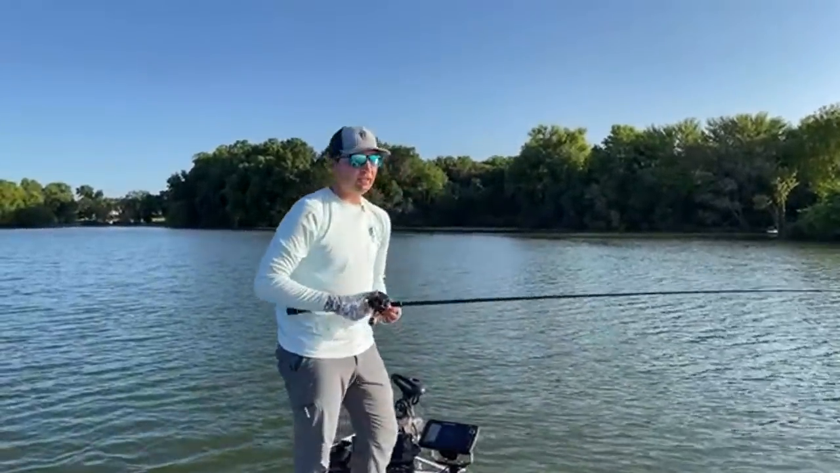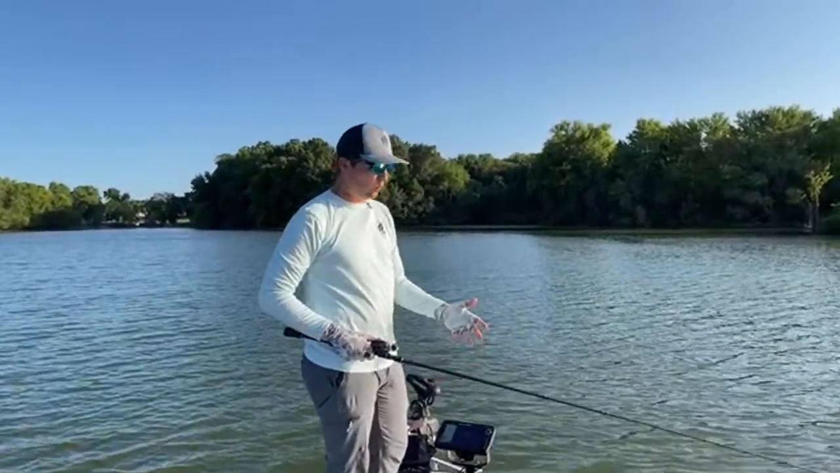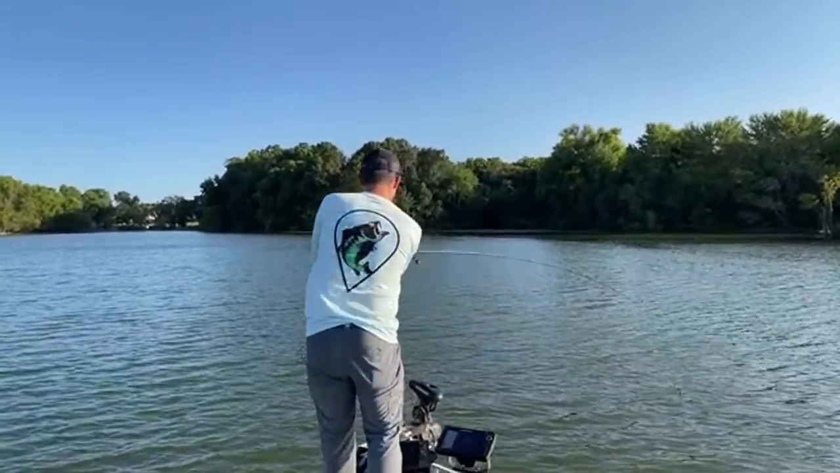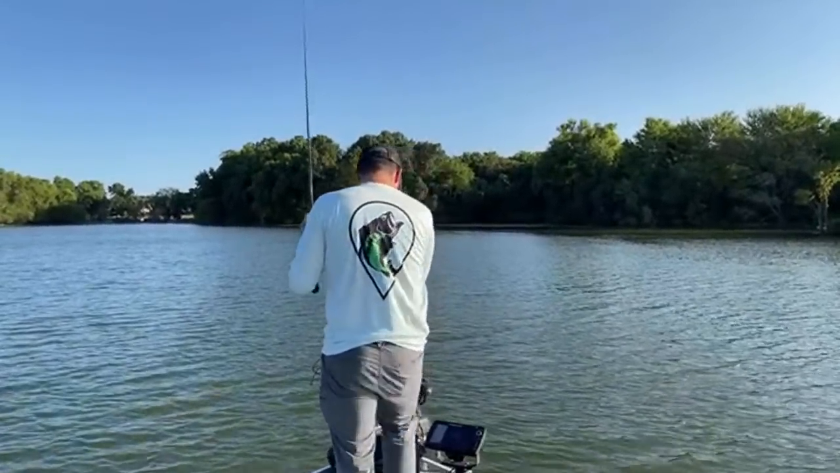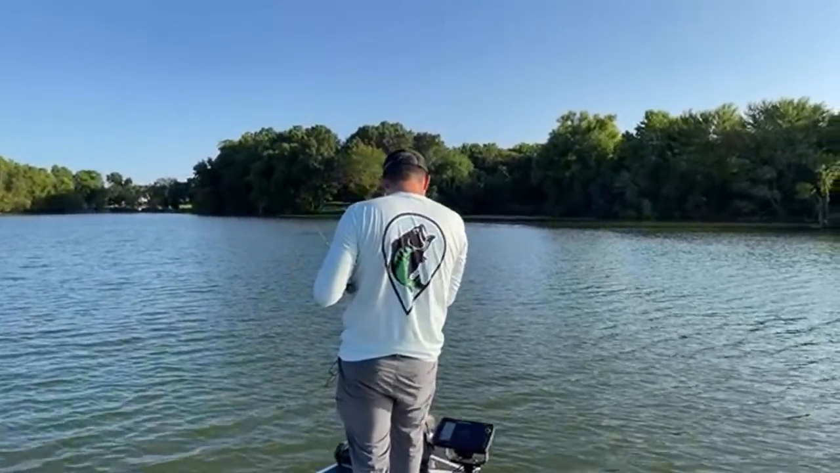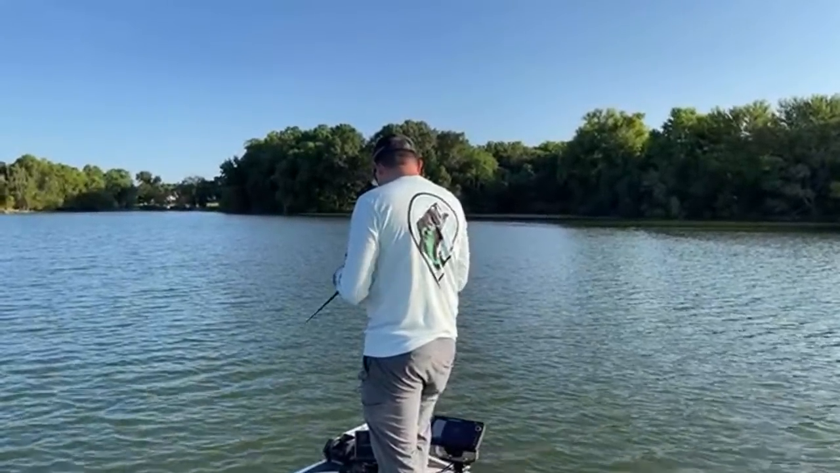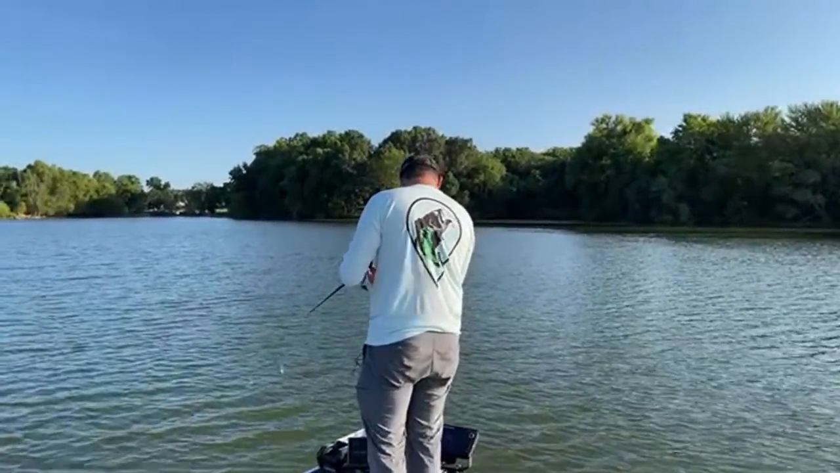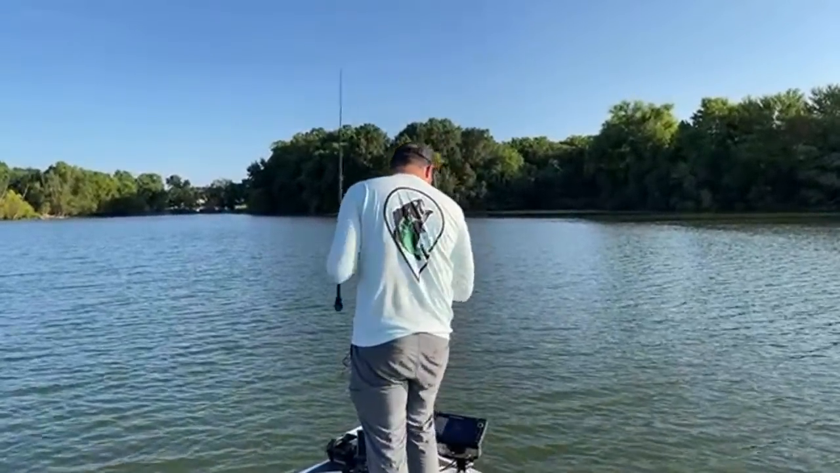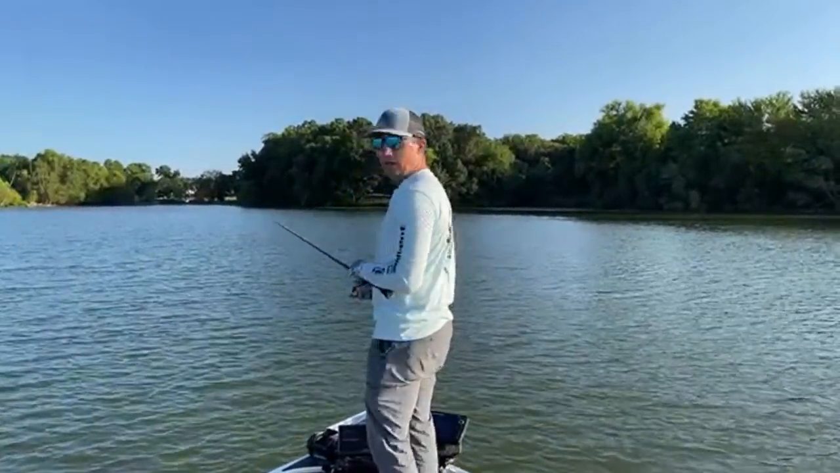A lot of times if you see baitfish getting chased by fish on your live scope, 95% of the time they're not worth casting at. I normally make a couple casts just to see if I can get one to fire, but most of the time, instead of worrying about trying to fish the baitfish, you want to find the hard cover nearby. So right now, I have a big brush pile over here, and I'm gonna throw a 10-inch worm up in there and see if we can get a bigger bite.